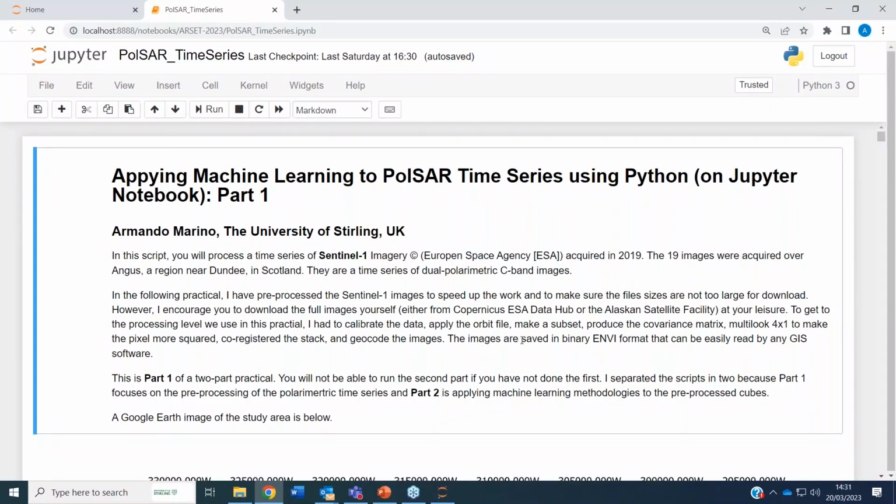I forgot to say, I used SNAP for this. In particular, I used the GPT, the Graph Processing Tool of SNAP, which you can call directly from Python. So it's all automatic after you install SNAP.